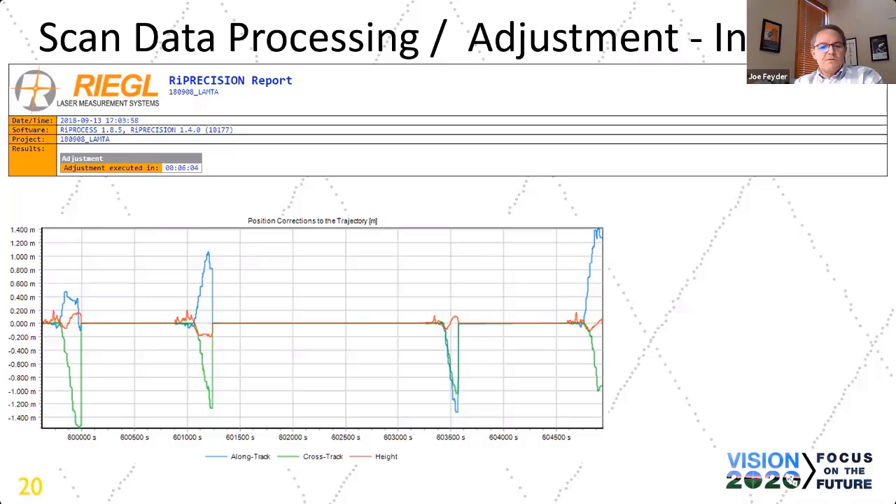When we started the scan data adjustment, this is the first adjustment applied to the trajectory based on the first iteration of cloud-to-cloud adjustment. So what it's showing is we've got cloud mismatching on the magnitude of 1.4 meters in the across track. So we were losing our heading.